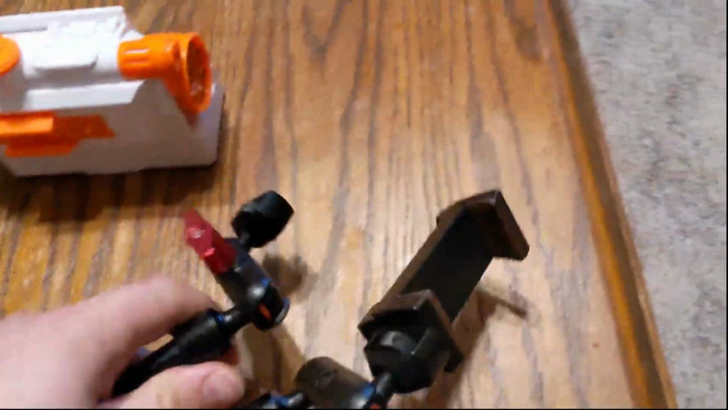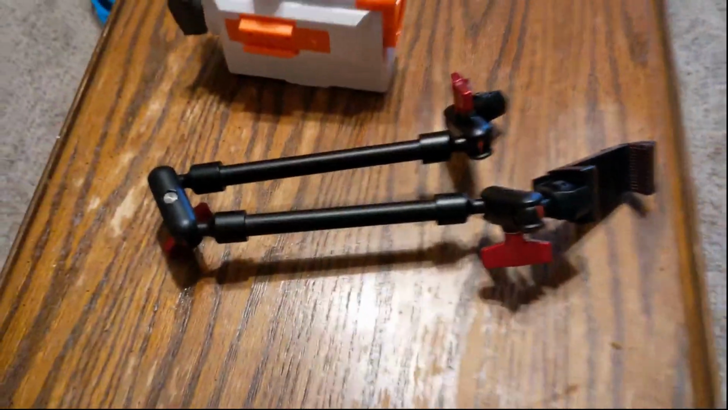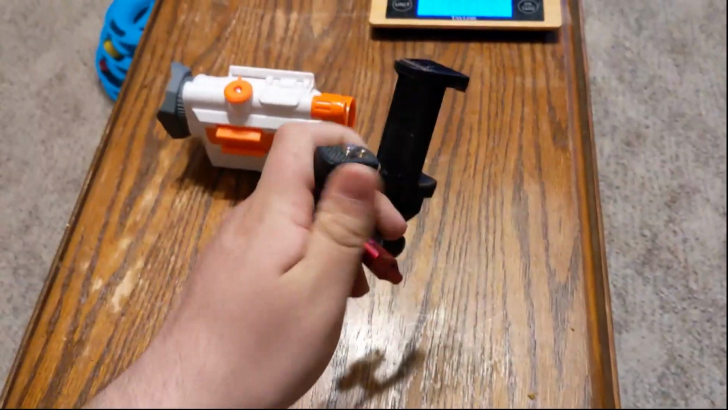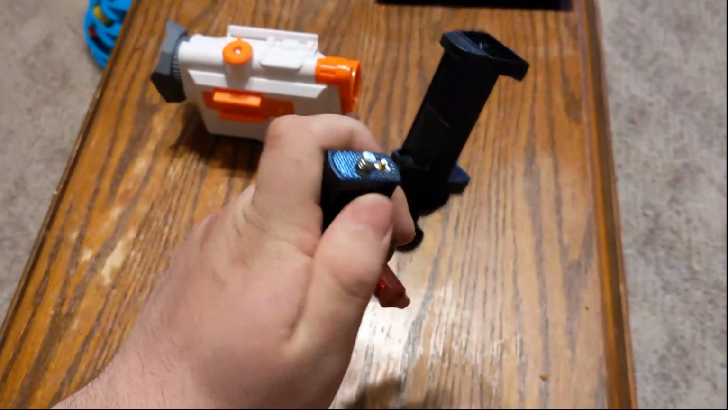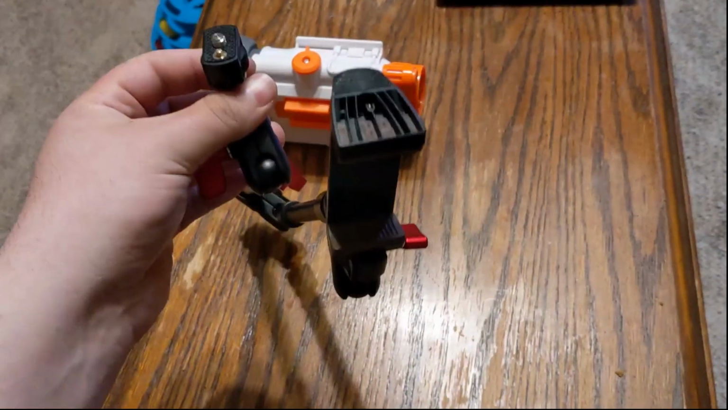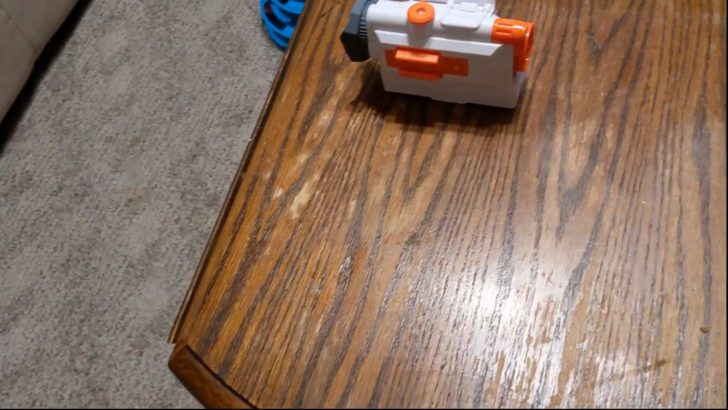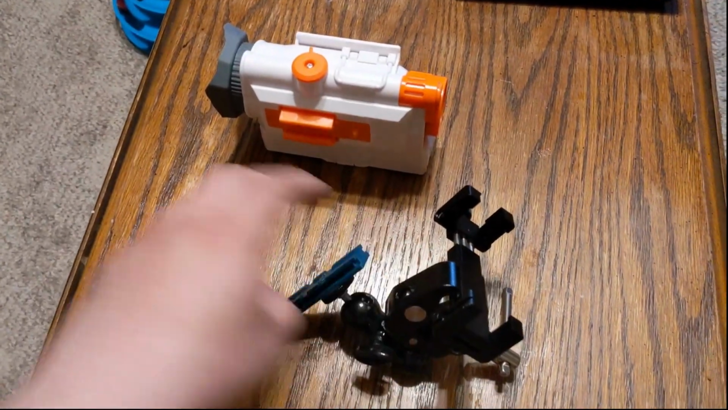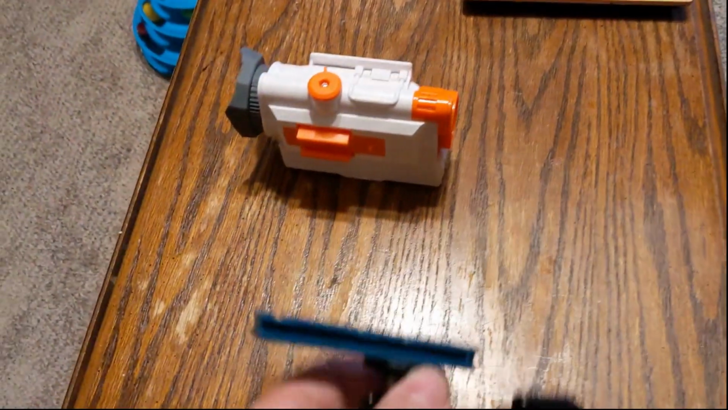So here's the janky test rigs we'll be using. This is for the PVS 14. Got our 1/4-inch thread right there. Just goes right in the bottom. Then we've got a holder for this phone that I'm shooting this on right now. For the Nerf, we have this little rail that I printed.